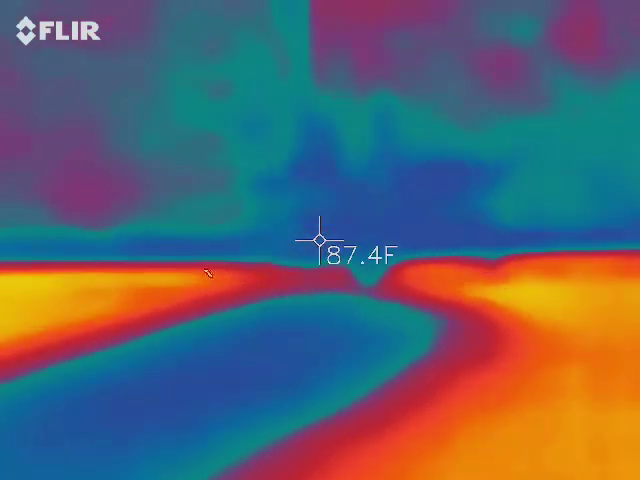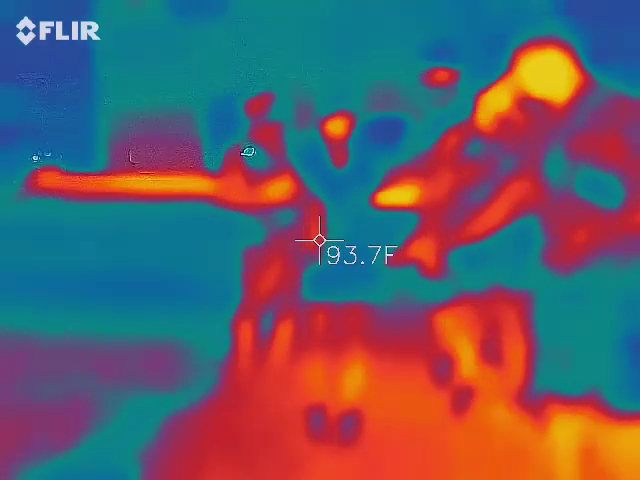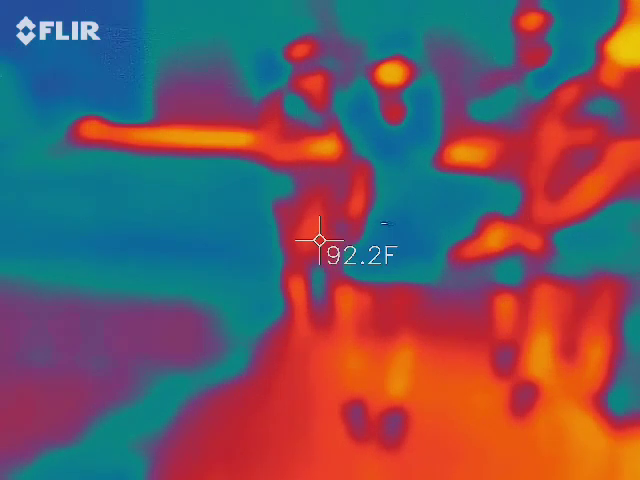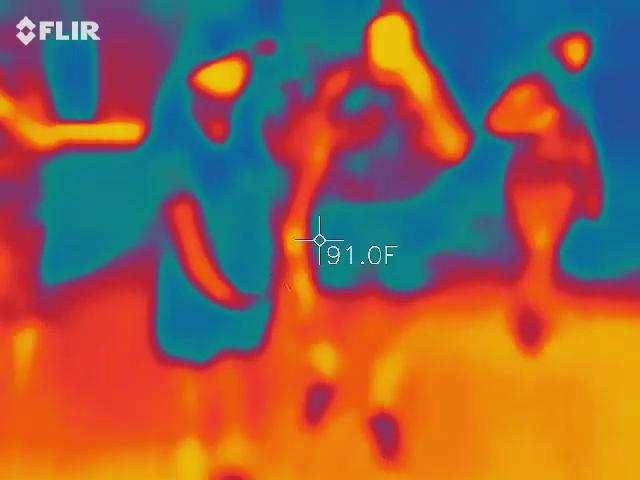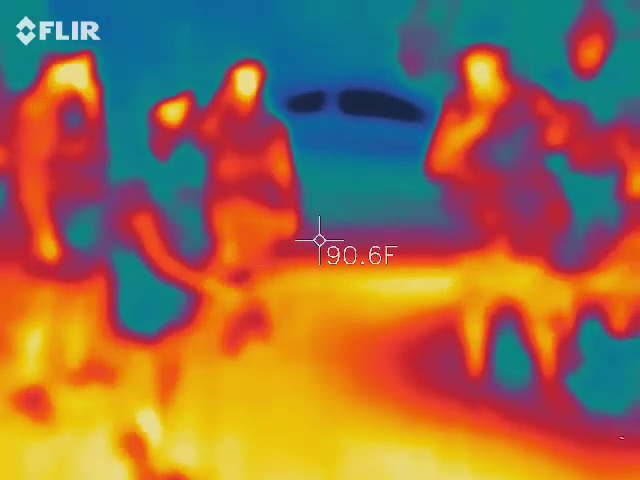Already going crazy. You see anything over there? Go ahead and lay it flat so we can all see what's happening. Just got a little bit of orange. Let's see if we can find some red. Let's keep walking around and see when you find some red. There you go. Right there. Here's some red, right here.